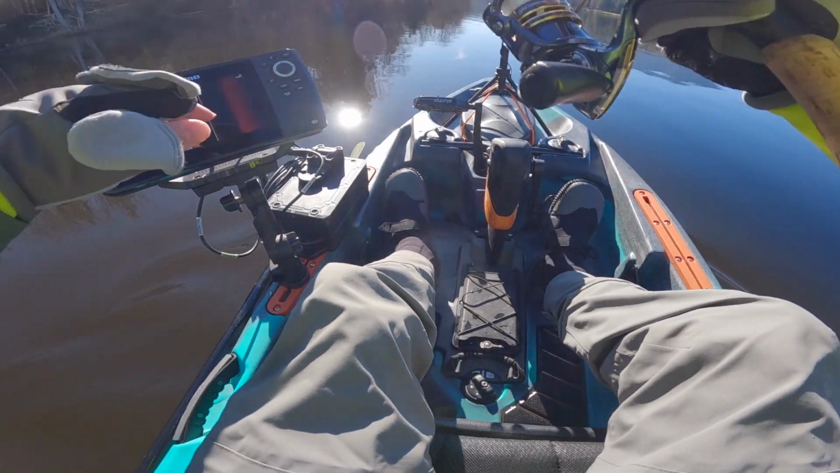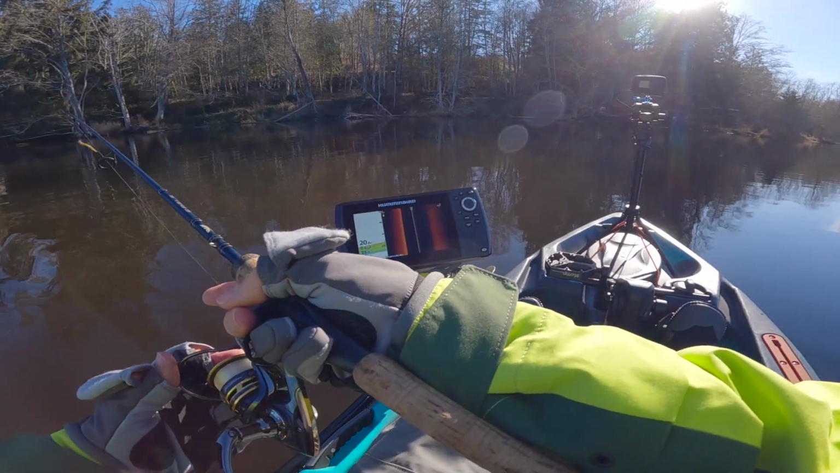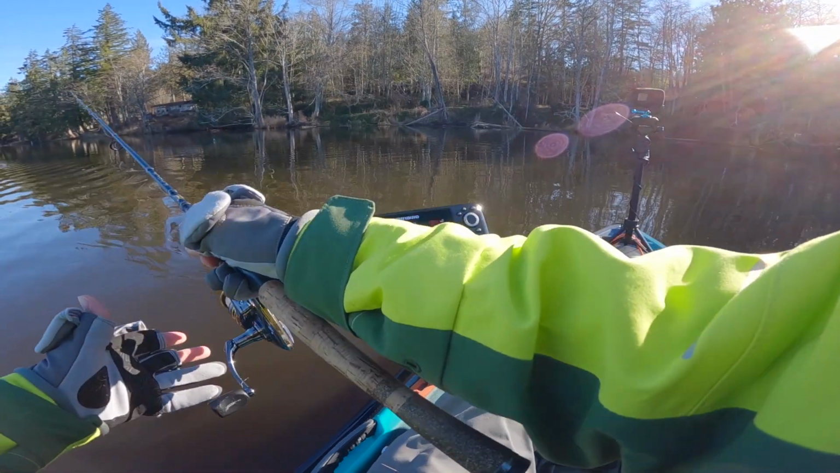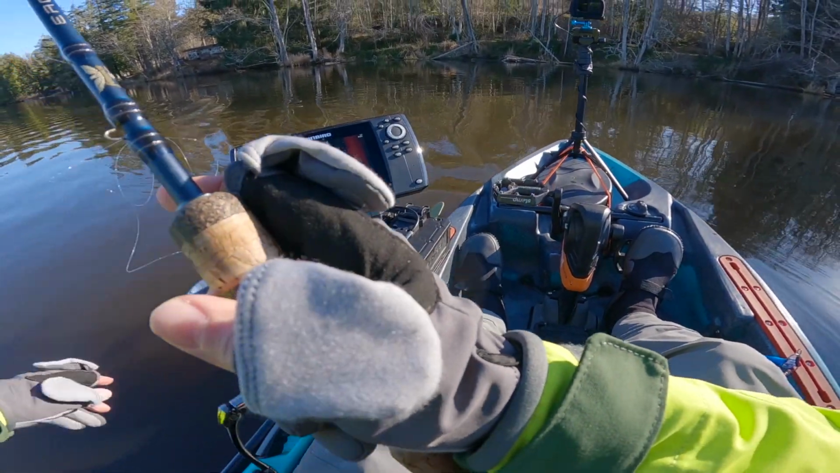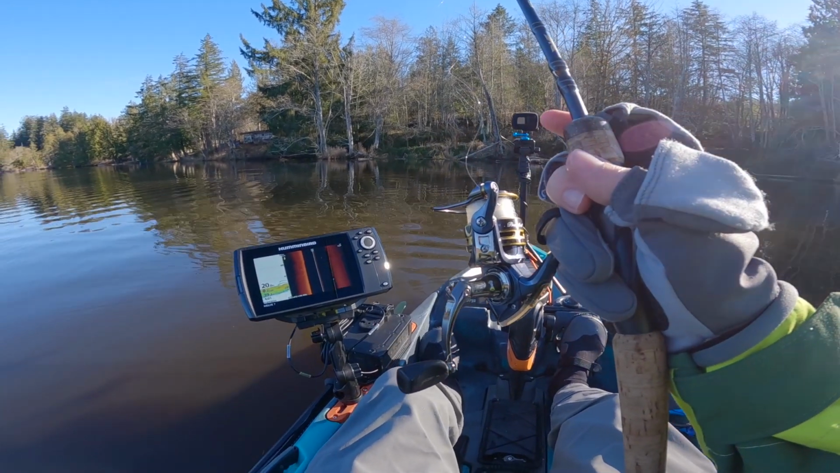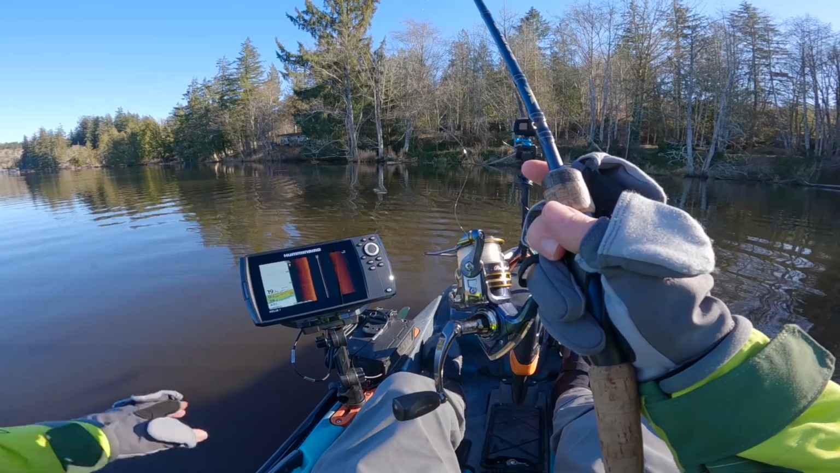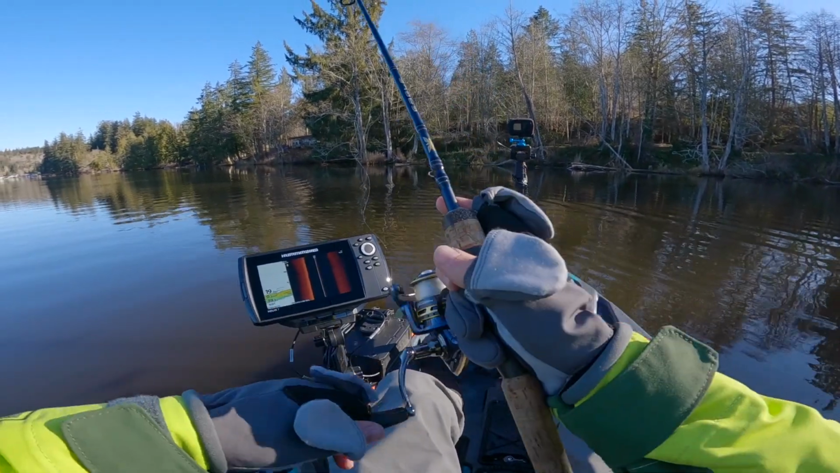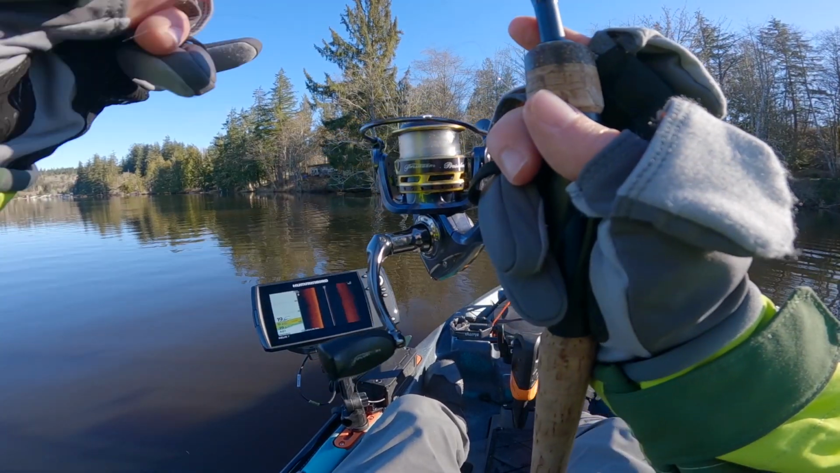Alright, I do see a fish on the side imaging here. He is kind of hanging out right over here. Let's see if we can see a nice little clearly contrasted spot with a shadow. That tells me there is a fish right there. So let's go ahead and see if we can cast. I mean, I am not able to tell where these spots are 100%, but I can try to get it in the vicinity, I guess.